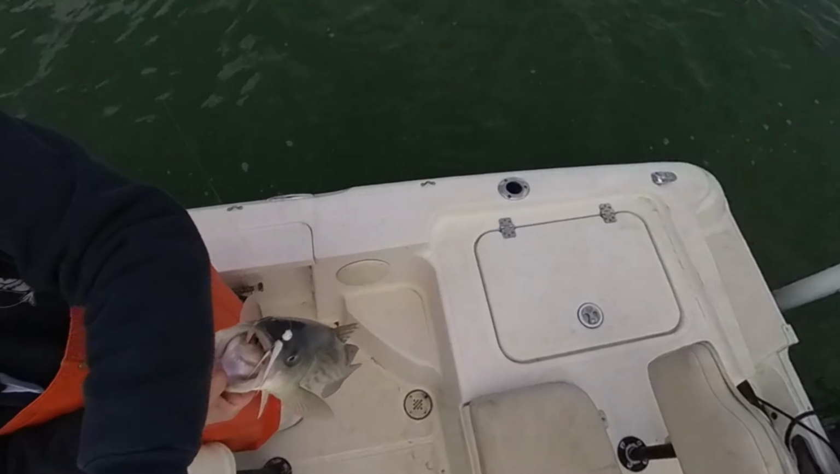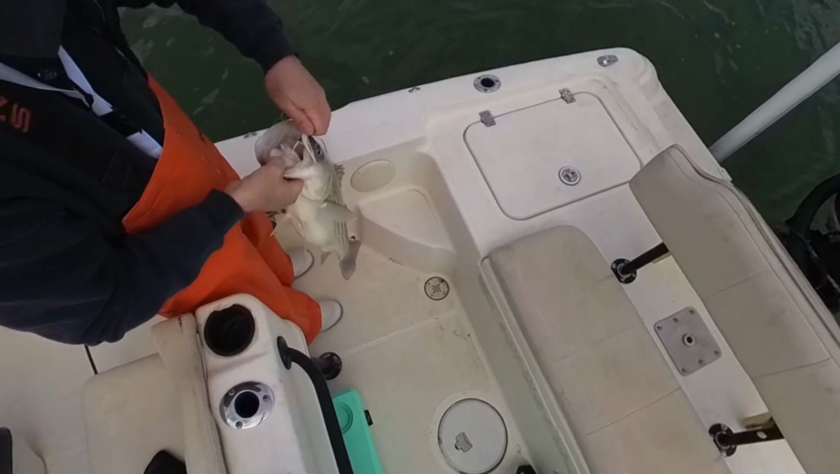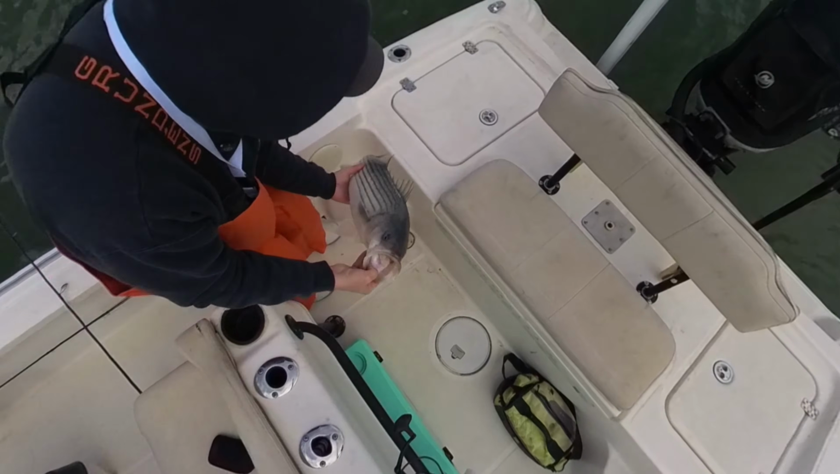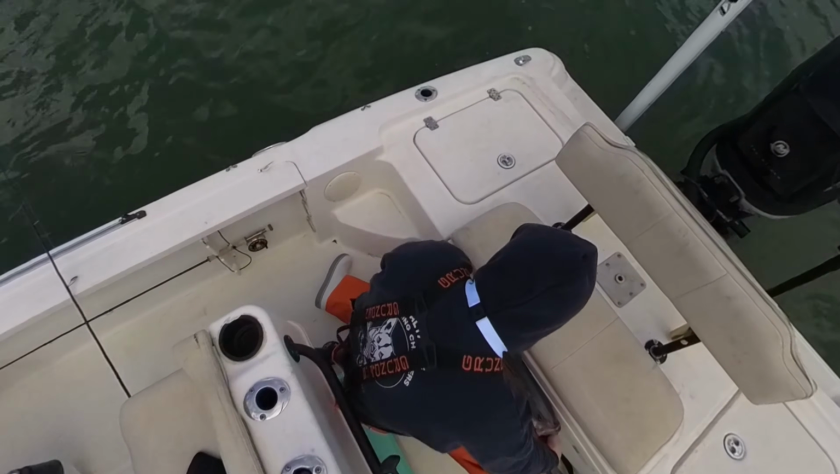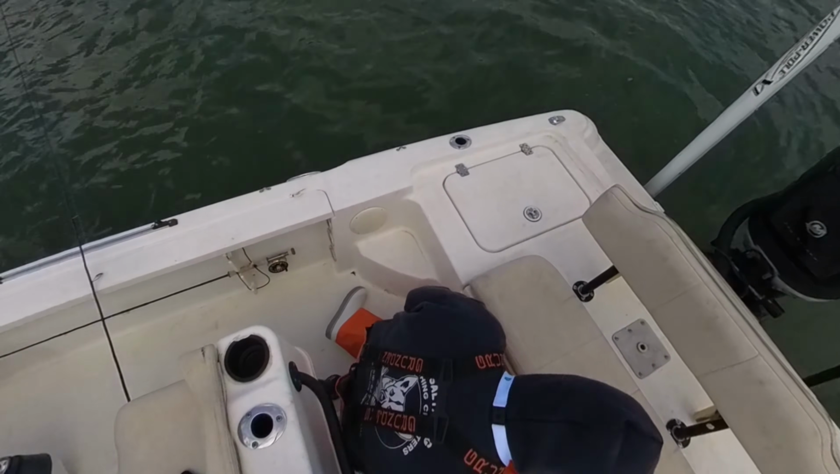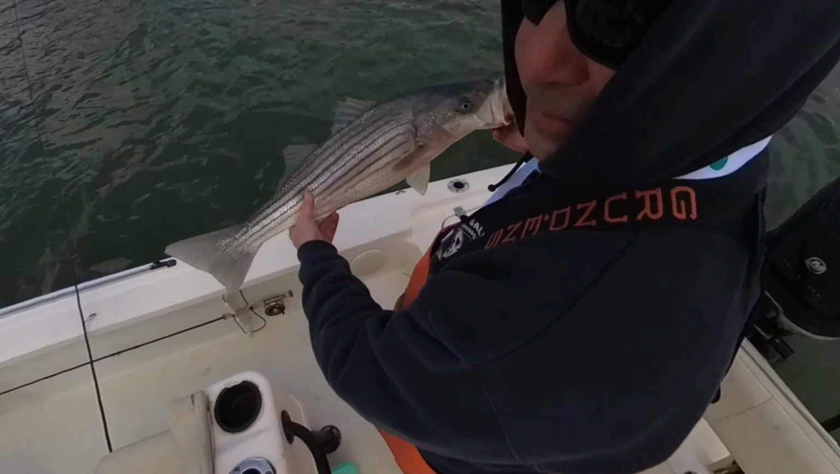Put on a bucktail, snap jigging it right where you want it to be. Give it a quick measure. Full sea lice, exactly at 30 inches. Perfect. Can't ask for much more than that.